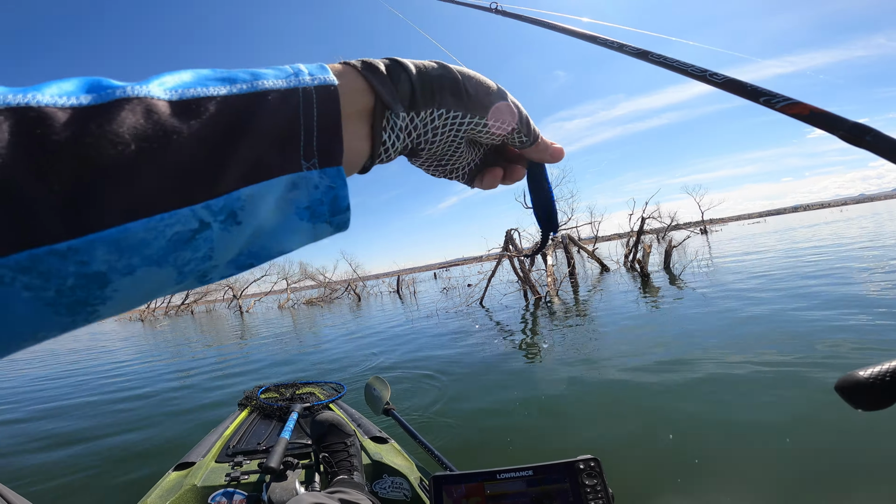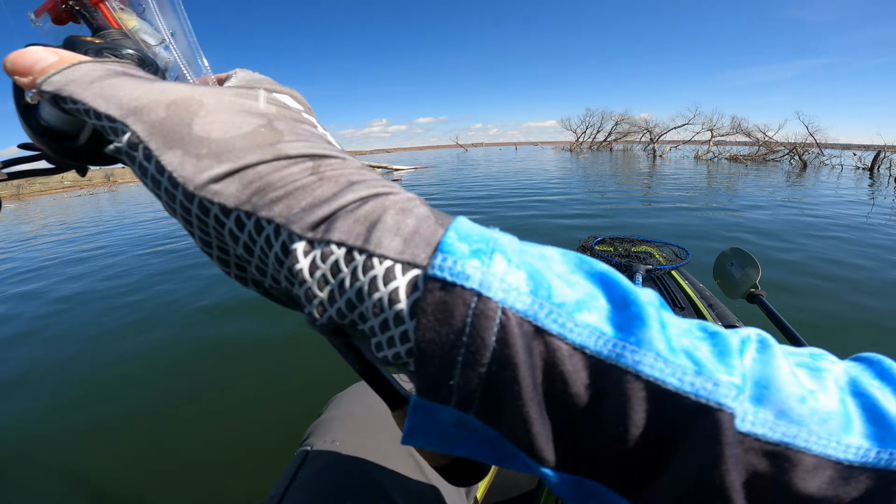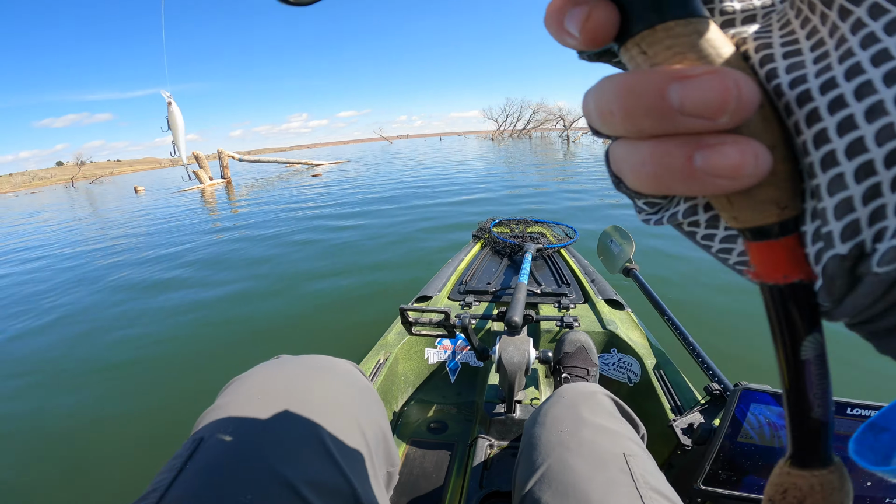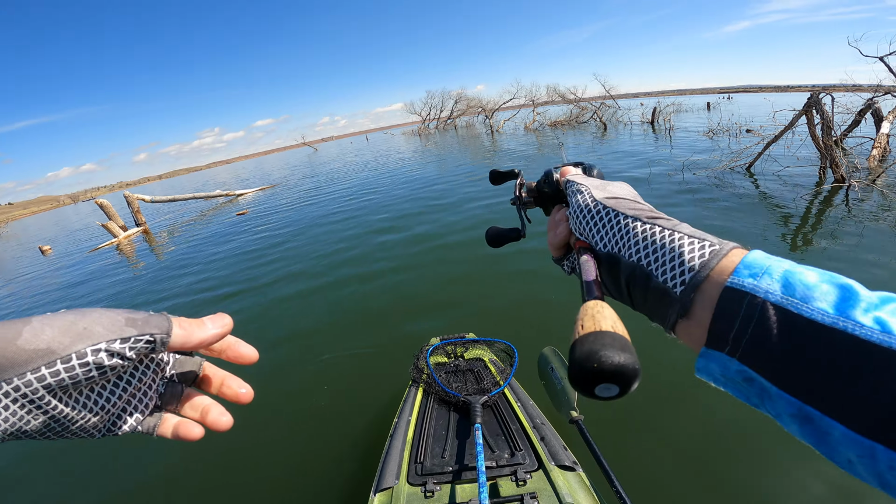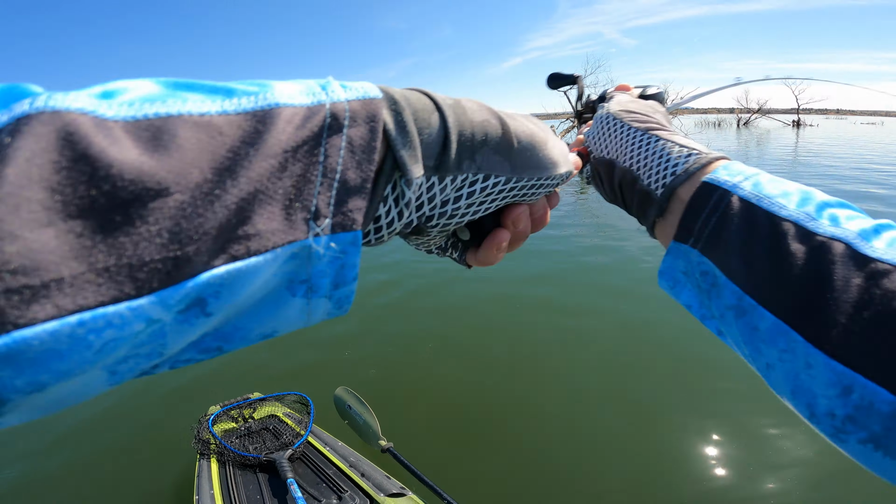Let's try a jerkbait, I guess. I don't frickin' know. Your guess is as good as mine. Actually, I take that back. Your guess is probably better, because so far all my guesses have sucked.